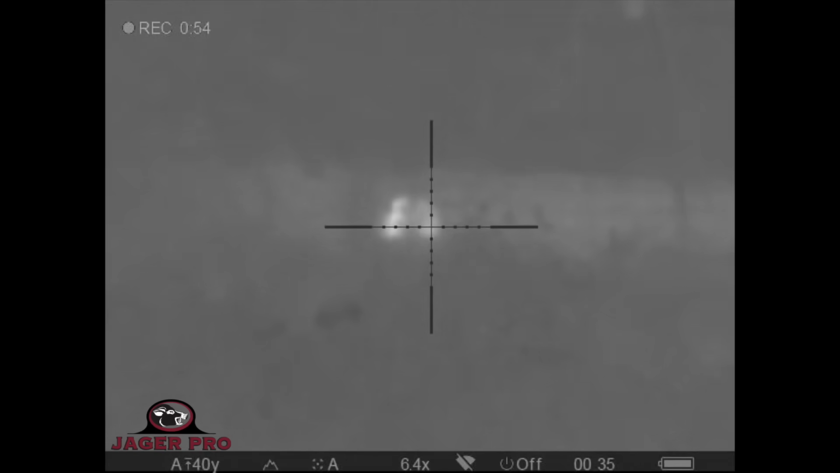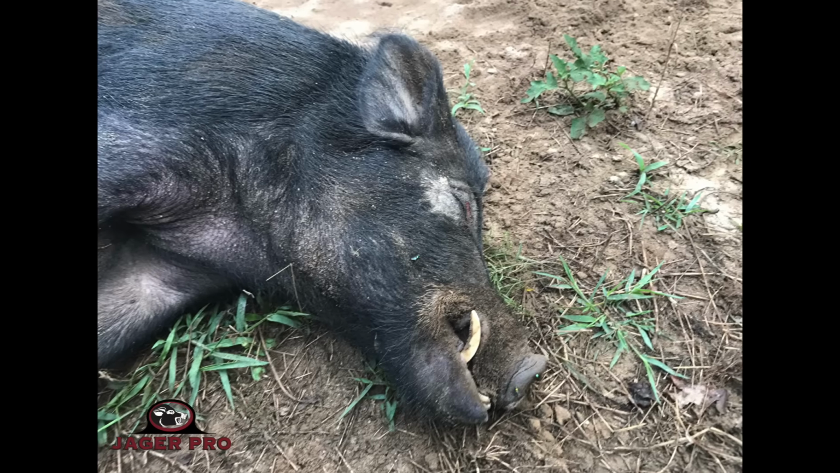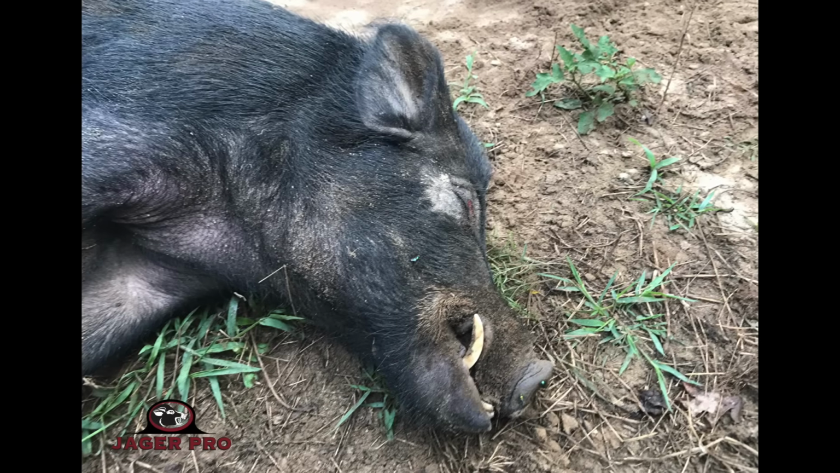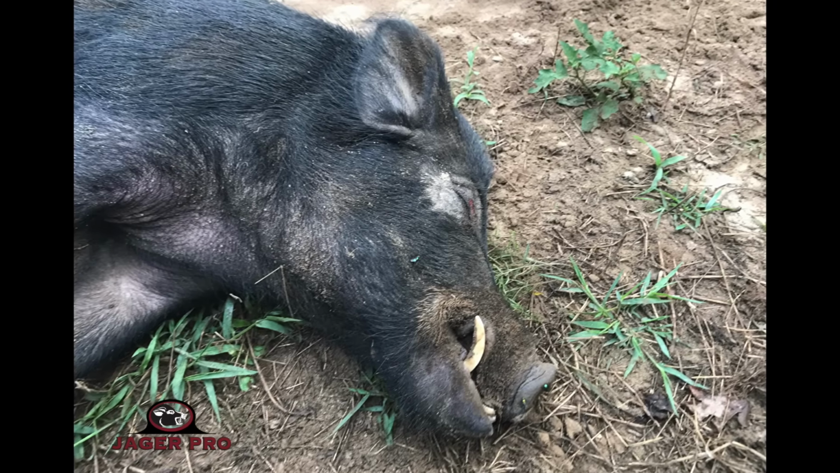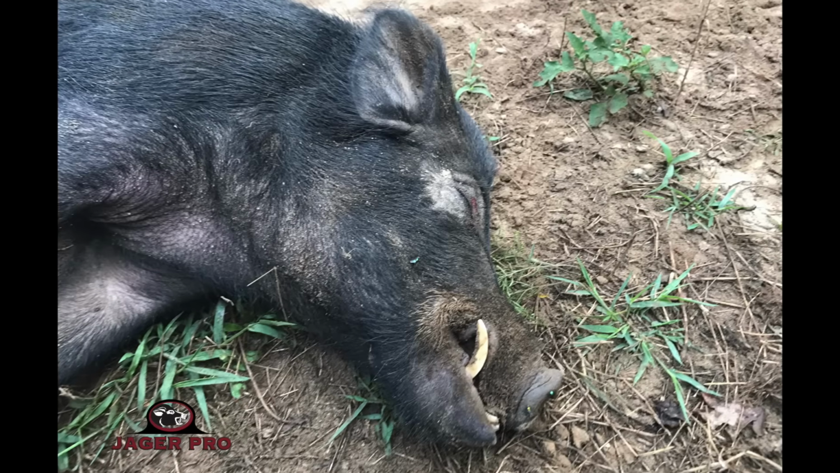Fang drops in his tracks after the shot. Now I see why his right tusk is so long. The upper canine tooth, the wether, is broken off. Wethers are supposed to rub against the lower cutters, keeping them sharp and worn. But Fang's right wether is gone and his cutter is just growing unchecked.